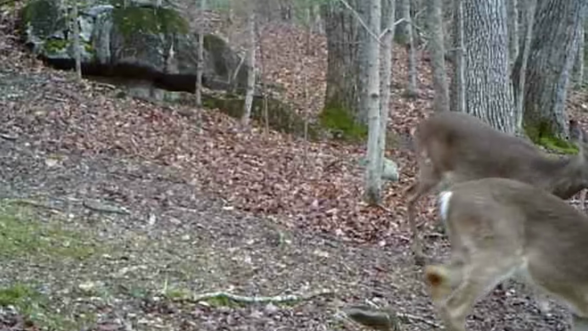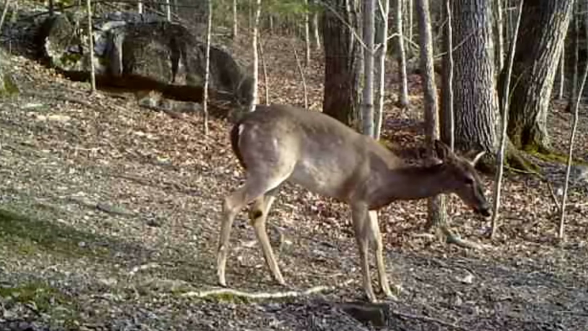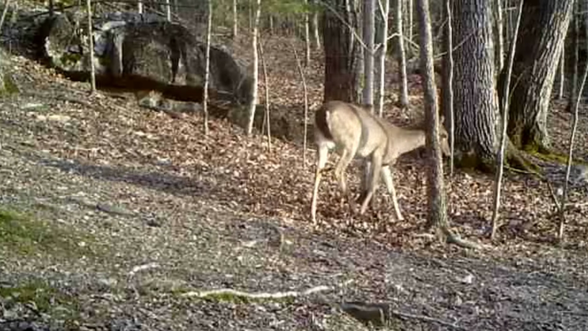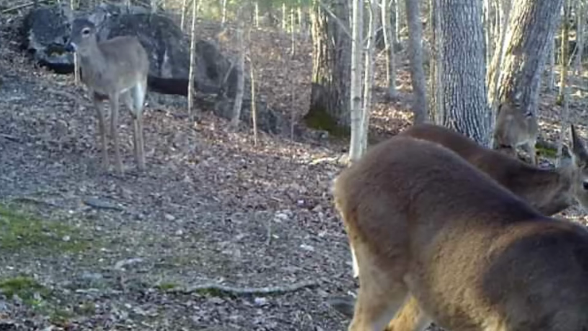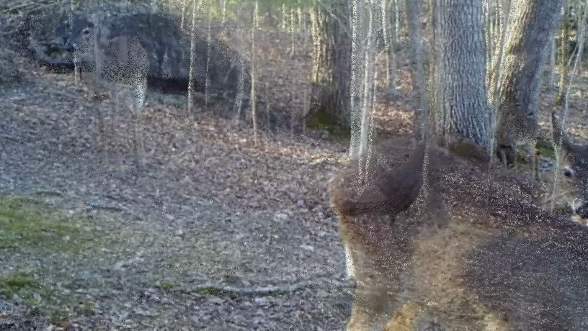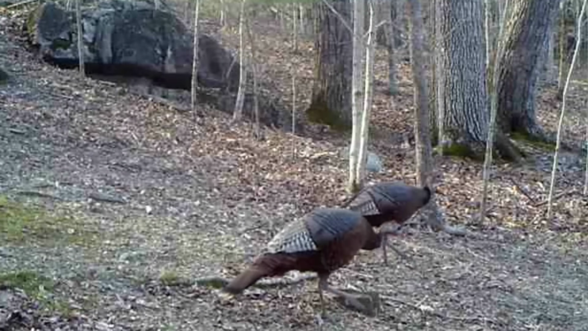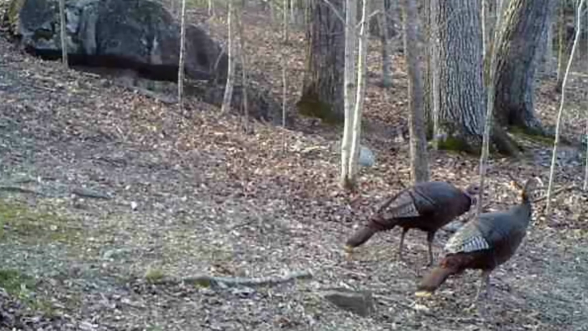And down at the salt block, deer always migrate in here, but they get a little stingy every once in a while. But they take turns and share. Even the old turkeys are passing through. Liable to see anything here at the South Block.